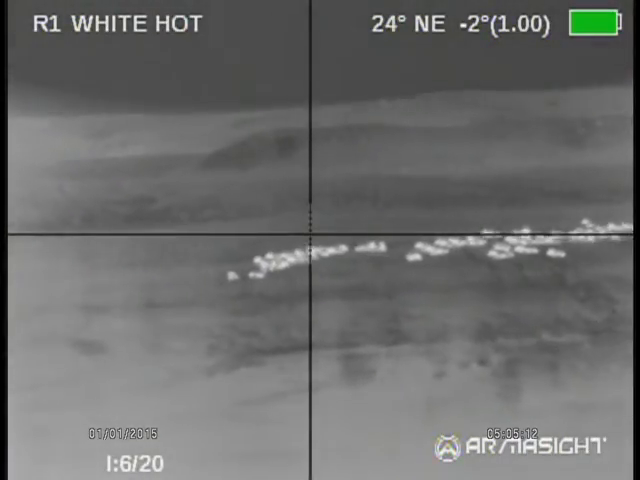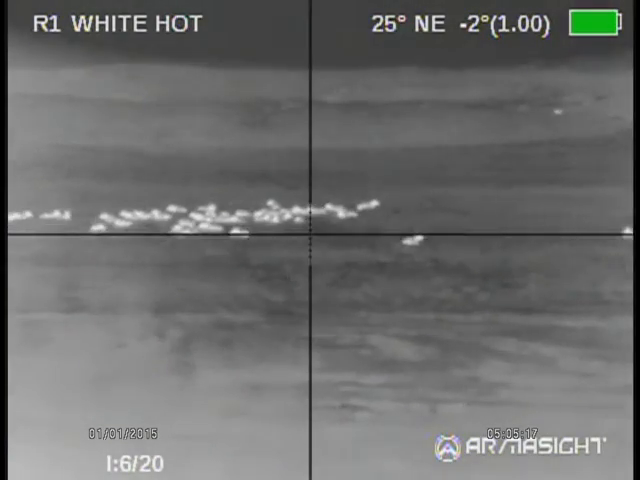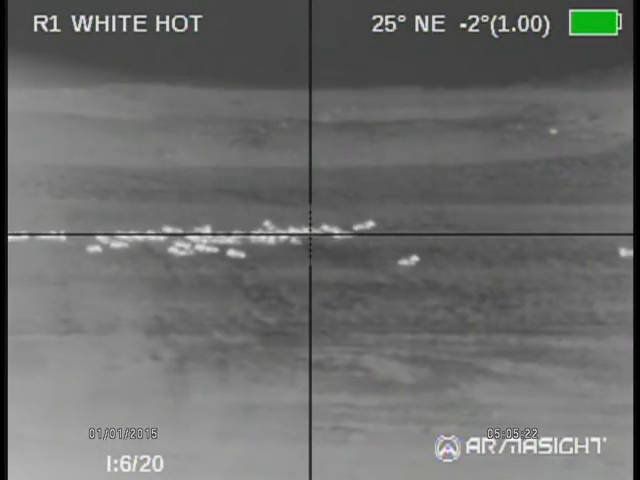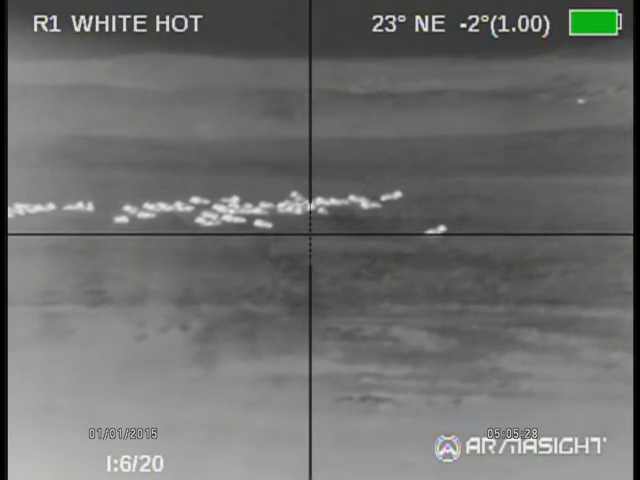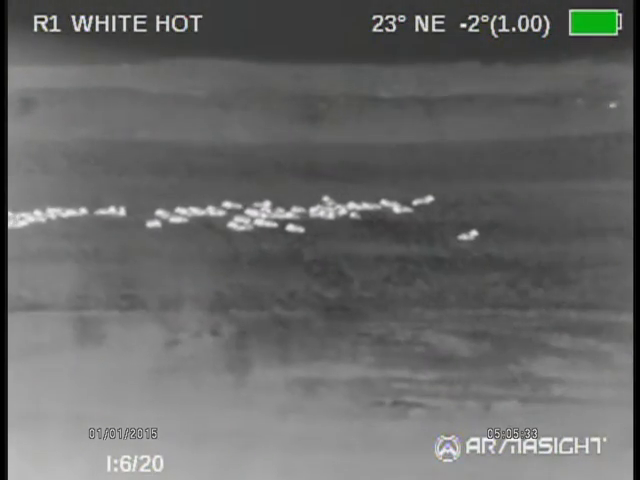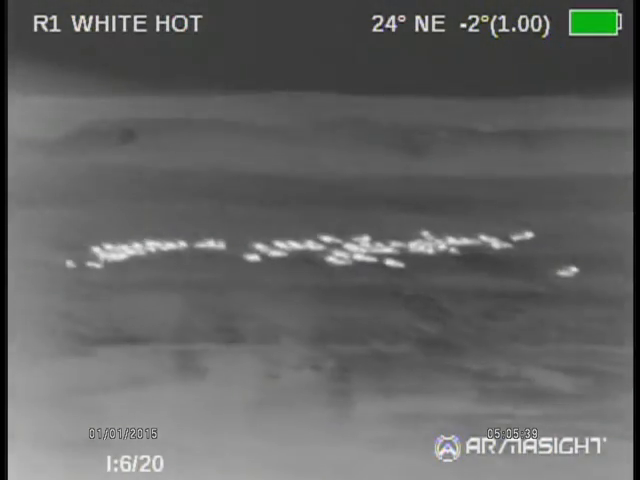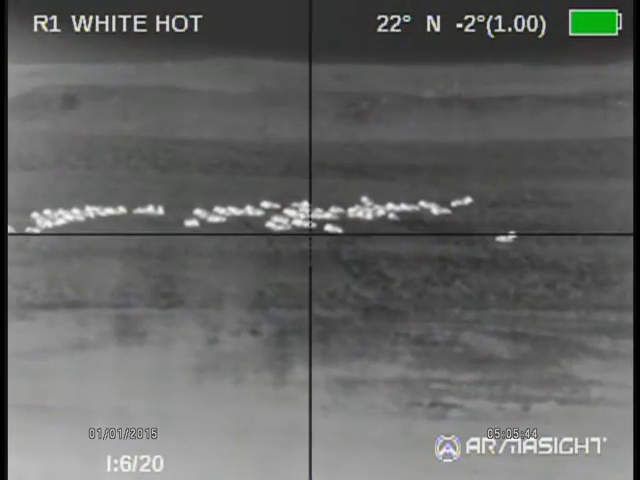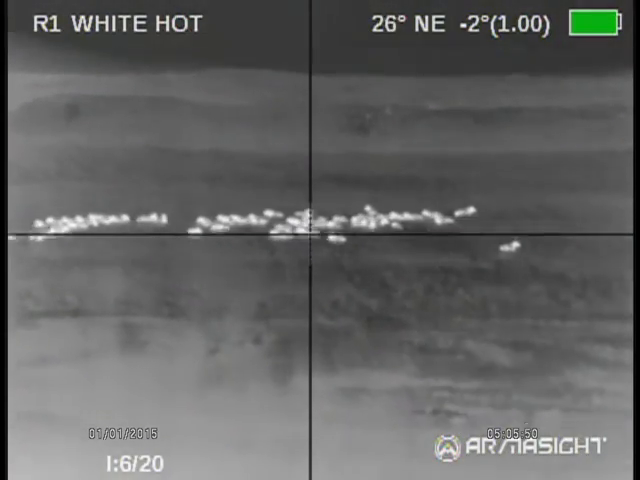You can see in the video that you see here now, there's a reticle. I can see that as well, but I also see my day optic reticle. So normally when you're running it as a clip-on, you turn it off. So now I see just one single crosshair to look at. Just for this video, I'll turn the reticle and the unit back on, so you kind of got an idea of what exactly I'm aiming at.